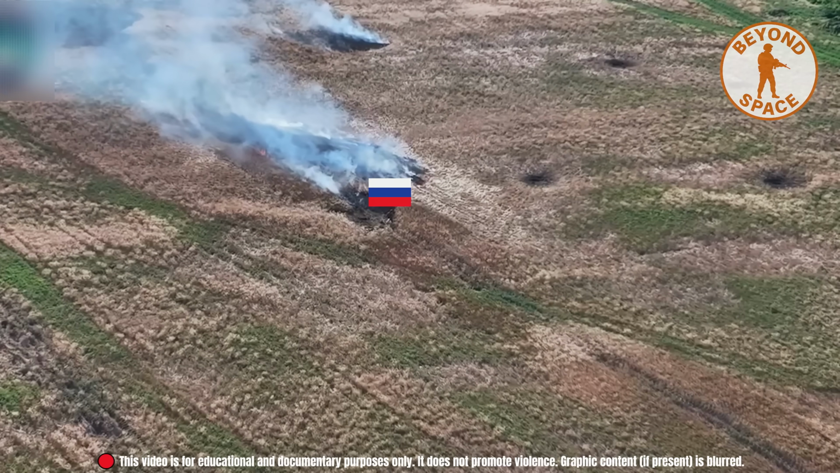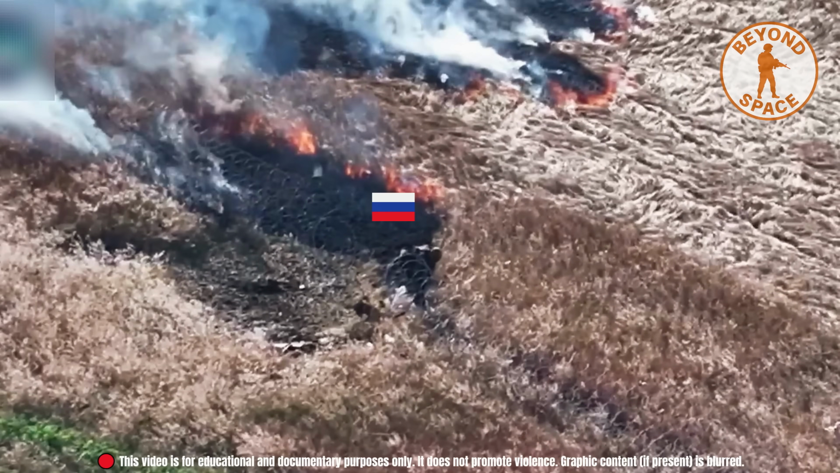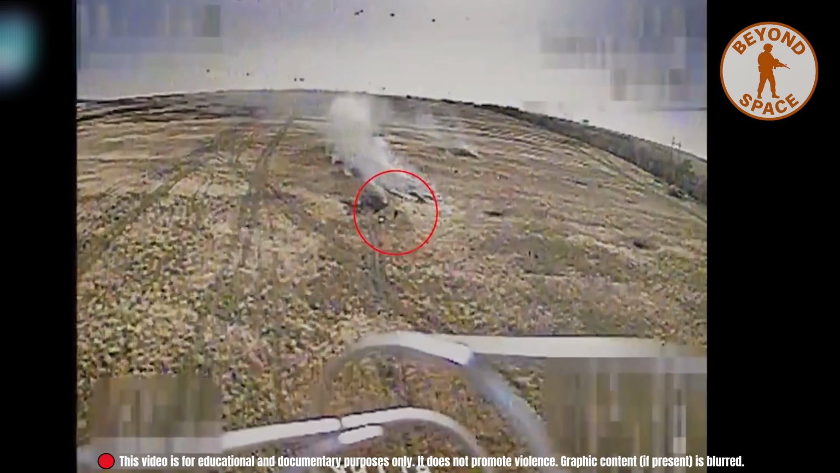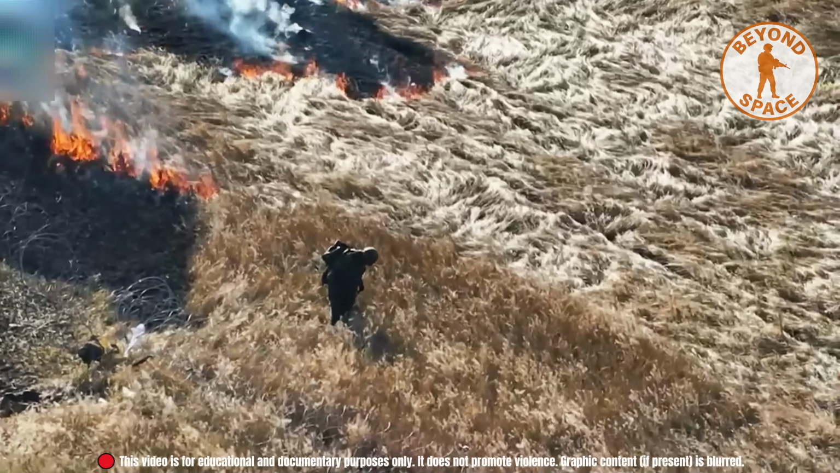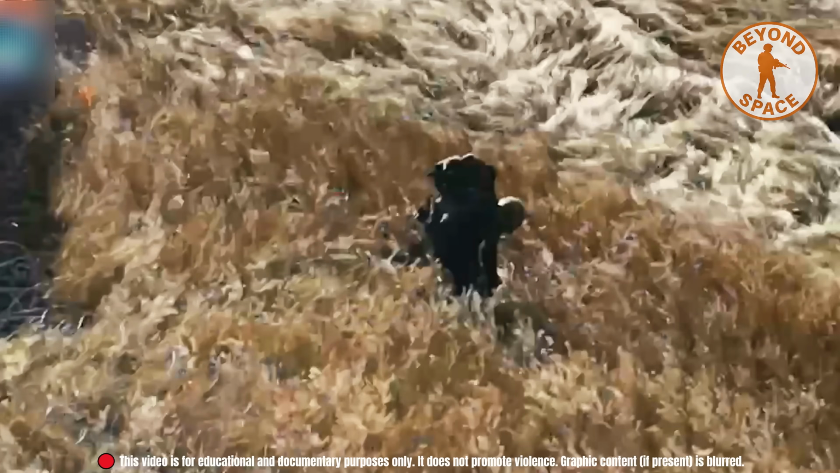Out in the open, another soldier lit dry grass, trying to improve visibility. But that signal worked both ways. A drone had already picked up the heat and motion. It circled briefly, then dropped fast.